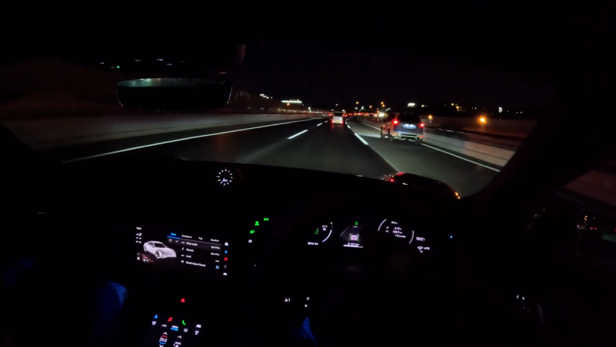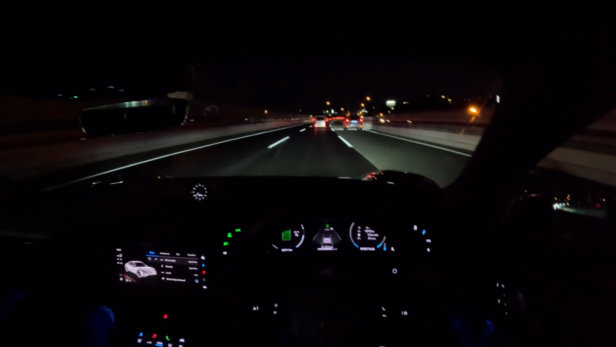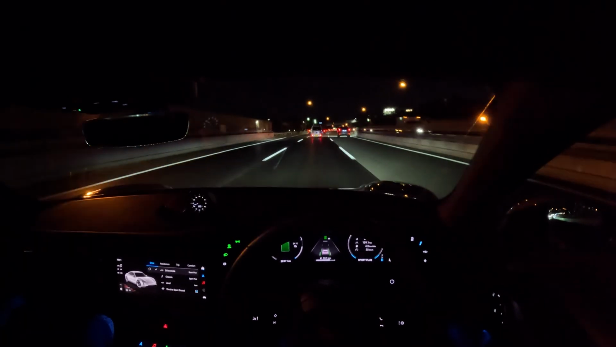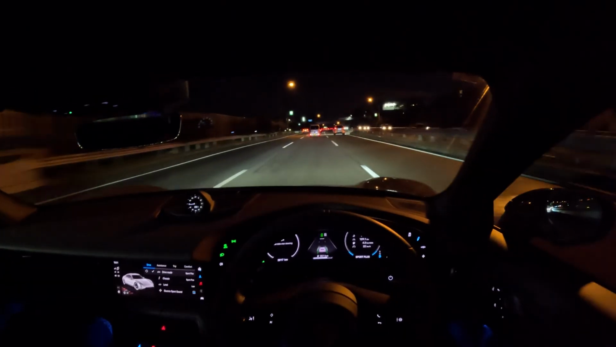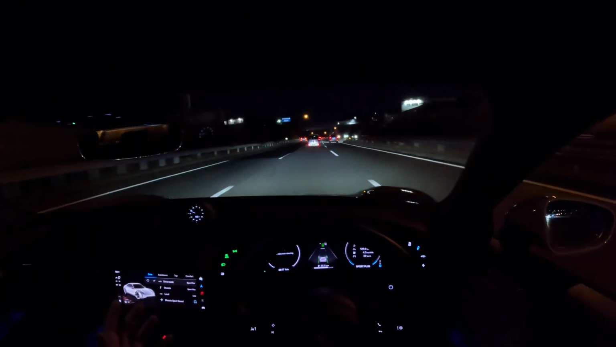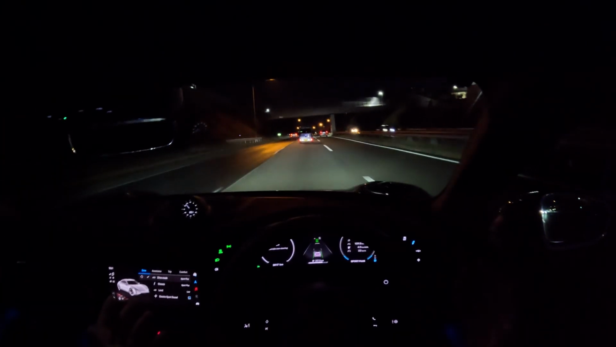You have the display here, very much like a Tesla, and until it starts screaming at you, you can just let it cruise and do its thing, and it will maintain the lane. So there you go. It says please take over the steering. If you don't do so, it will actually start flashing red. So give it a second.